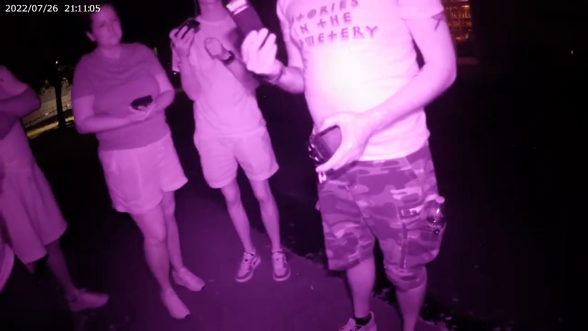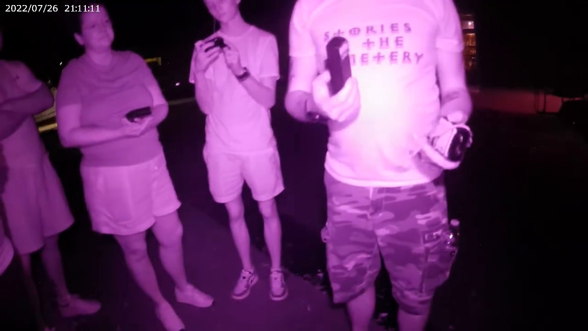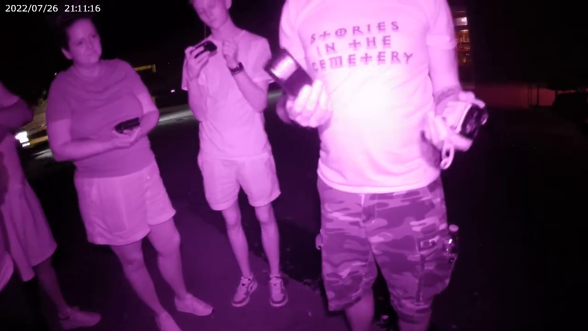Hey, we're going to keep things nice and simple for you. So you guys have all seen these on your TV shows, right? This is a K2 electromagnetic field meter. It's going to measure anything electronic, so your phone, wiring, parking meters. I use this one to debunk a lot of things, meaning it's something man-made and not a ghost.